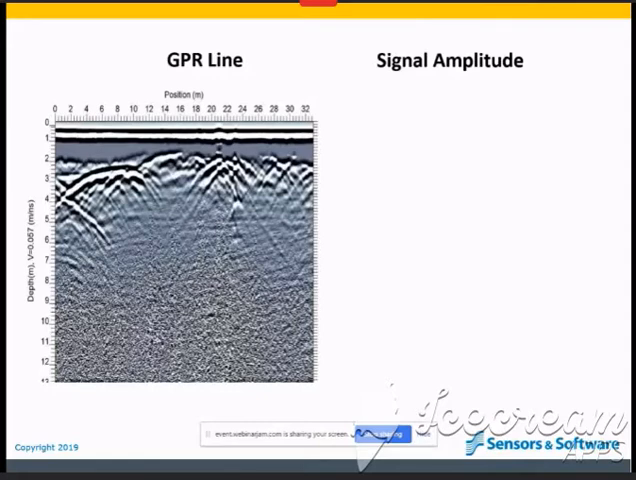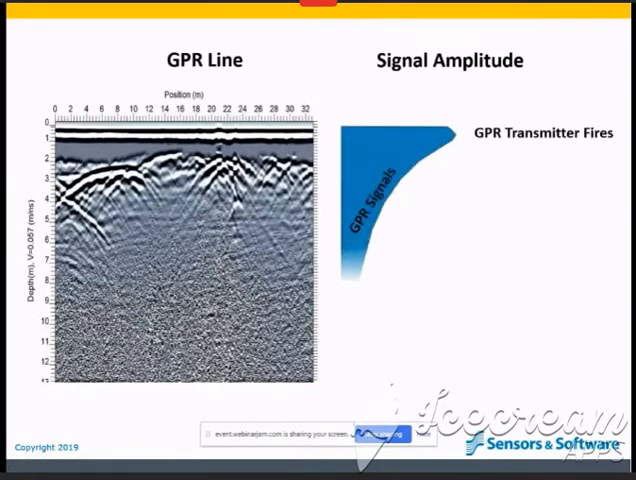For example, here is a GPR line on the left. On the right is a plot of the GPR signal strength. The GPR starts to record data just before the GPR transmitter fires. Strong, shallow reflections arrive at the receiver. These signals get weaker and weaker as they travel deeper into the subsurface and are attenuated. Finally, the GPR signals get to zero amplitude.